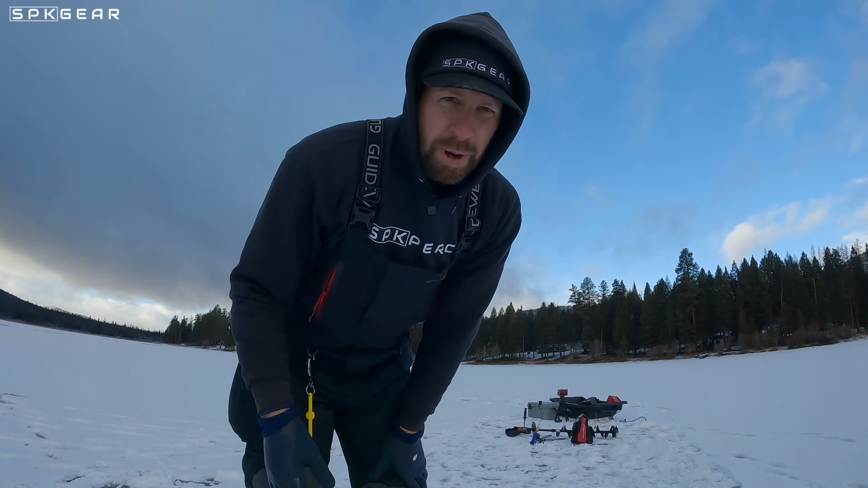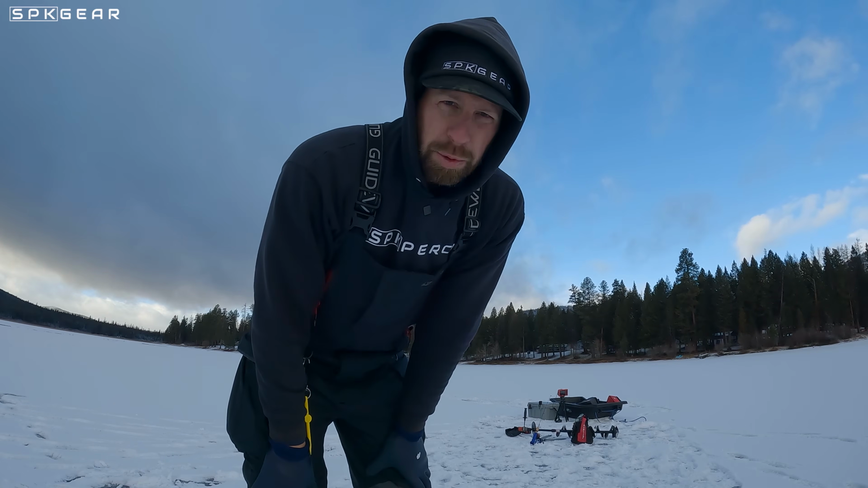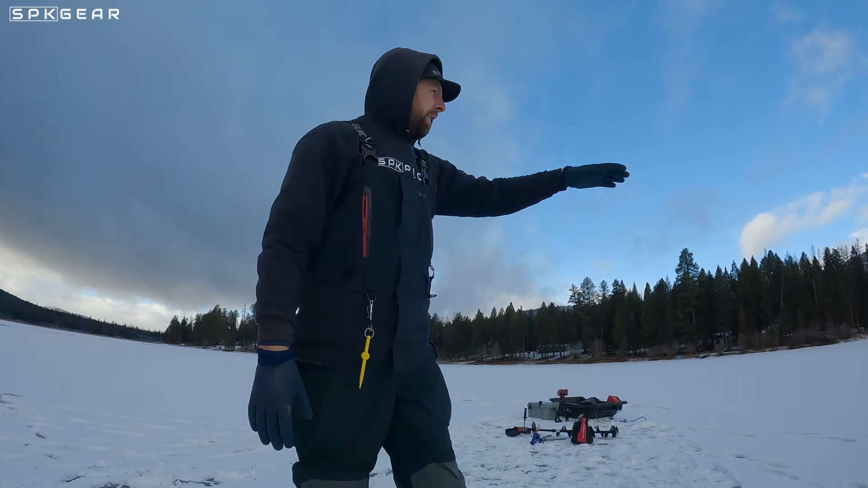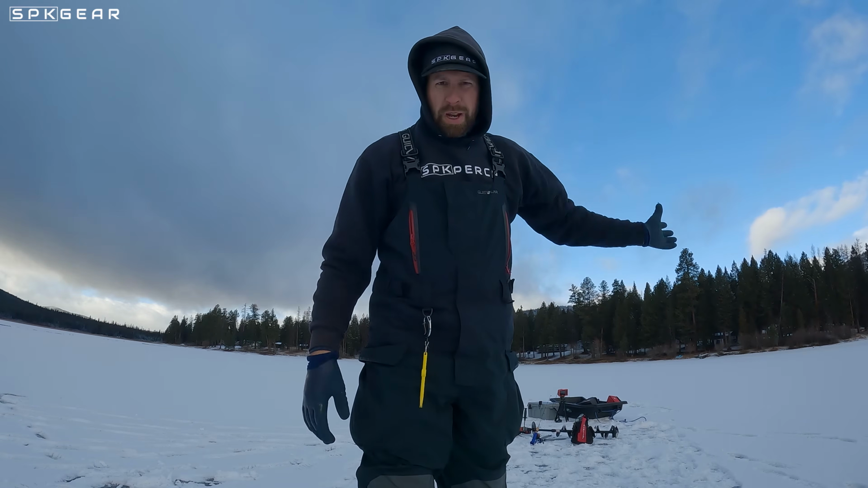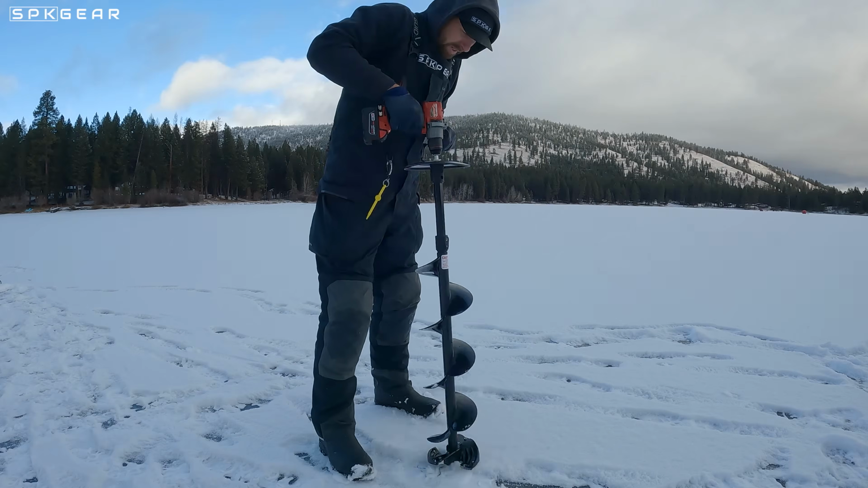Okay, I'm in a new spot. I've never been here. I know from Google Earth that there is a weed line over here somewhere. I'm gonna drill one hole right here. I'm gonna use my Livescope and I'm gonna find that weed edge.